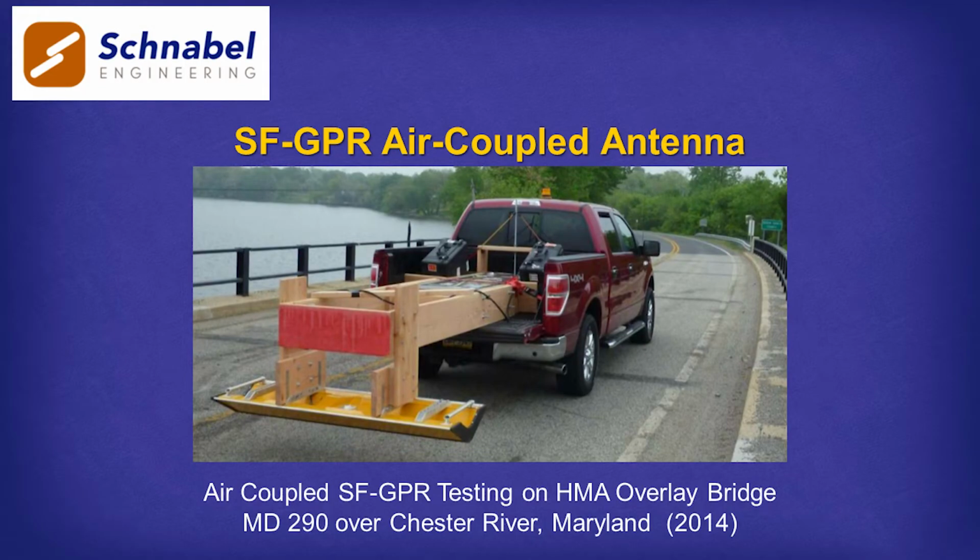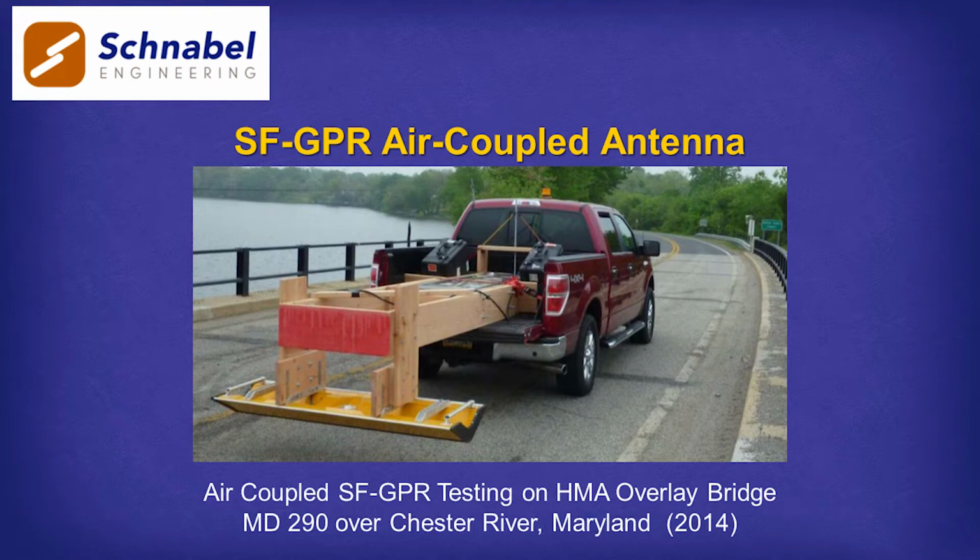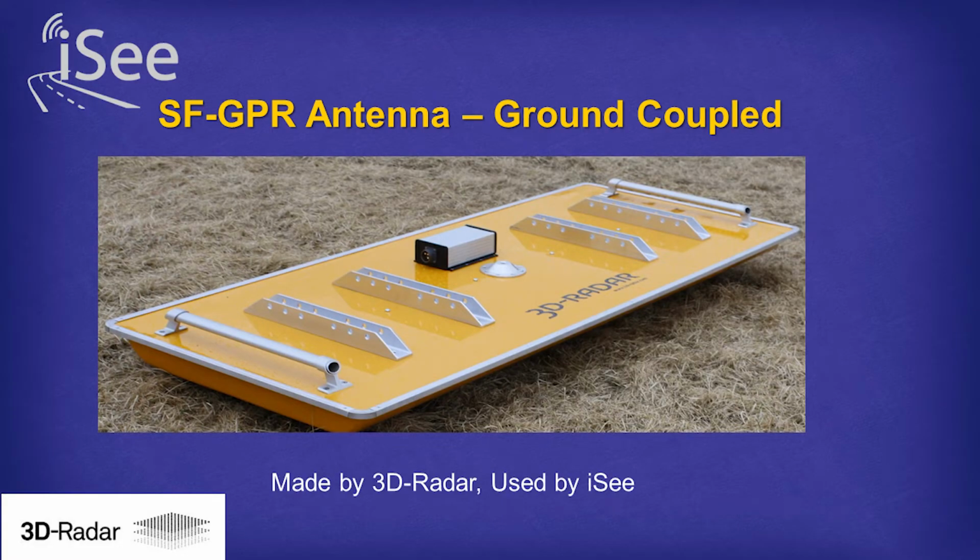At Maryland State Highway, we were searching for a way to get people off the bridge decks, spending less time on the bridge decks inspecting. The responsibility of the Office of Materials Technology was to take bridges that were assessed by the Office of Structures and do detailed studies. So we started in 2014 with an air-coupled antenna with Schnabel Engineering to investigate a couple of bridges in Maryland. And we did a research study with the University of Maryland and settled on this ground-coupled step frequency GPR antenna made by 3D Radar.